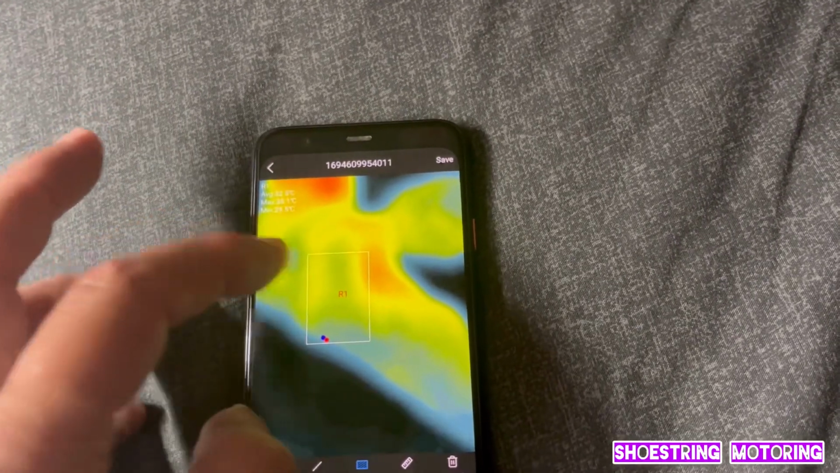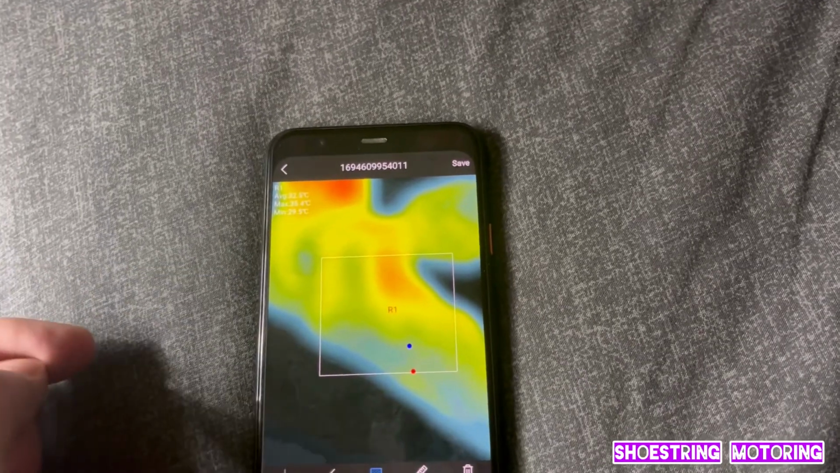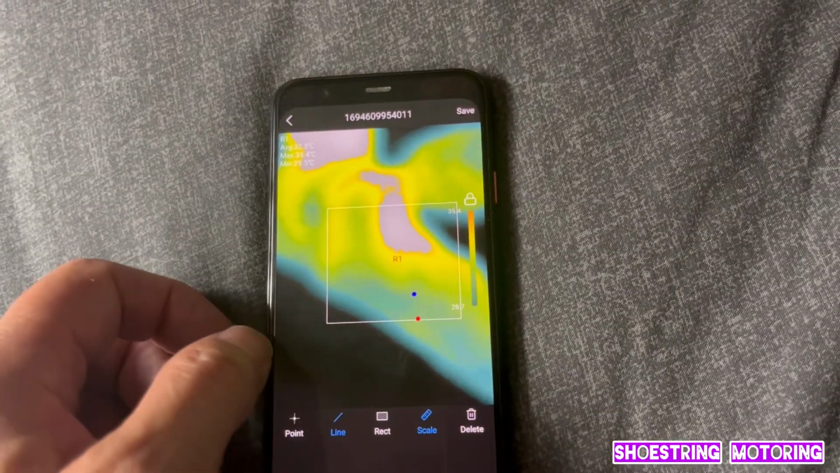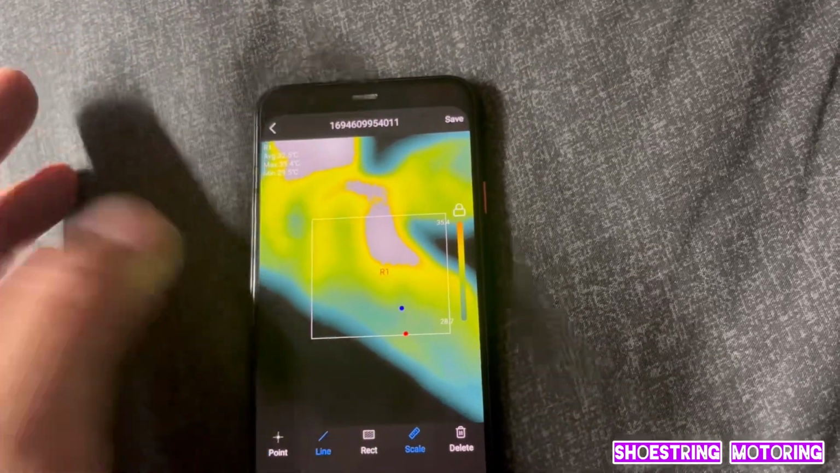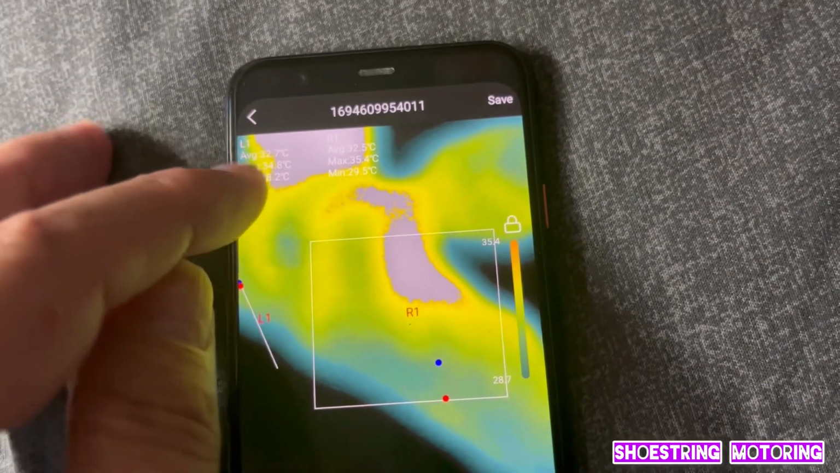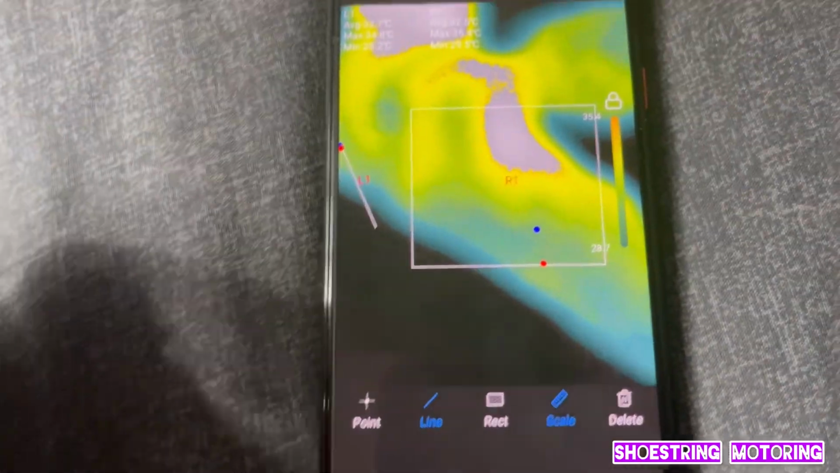You can draw points on there. You can do lines. You can do a scale. It helps you with your picture, your analysis. And you know, it's got the degrees and everything else. It's showing you, when you go to the scale, the different colors, what they represent.